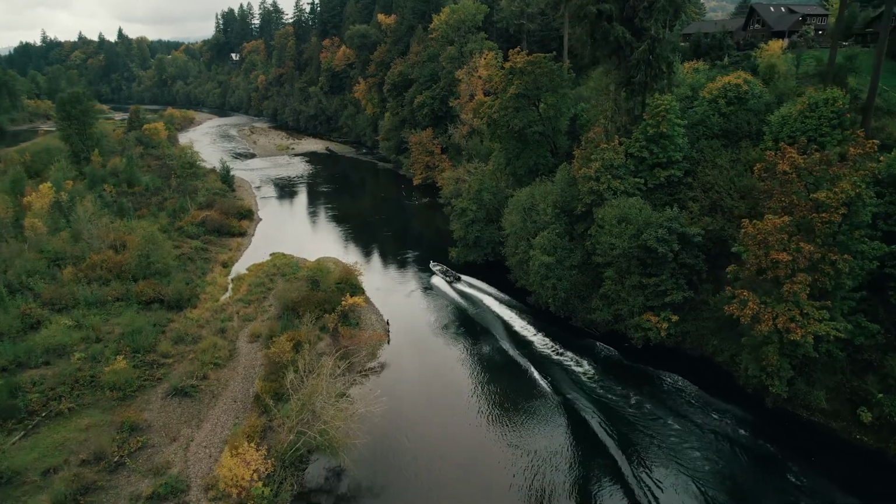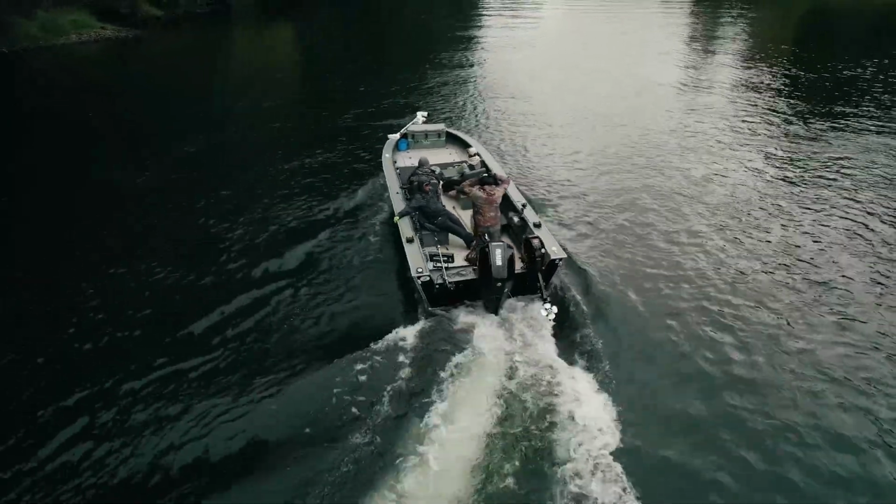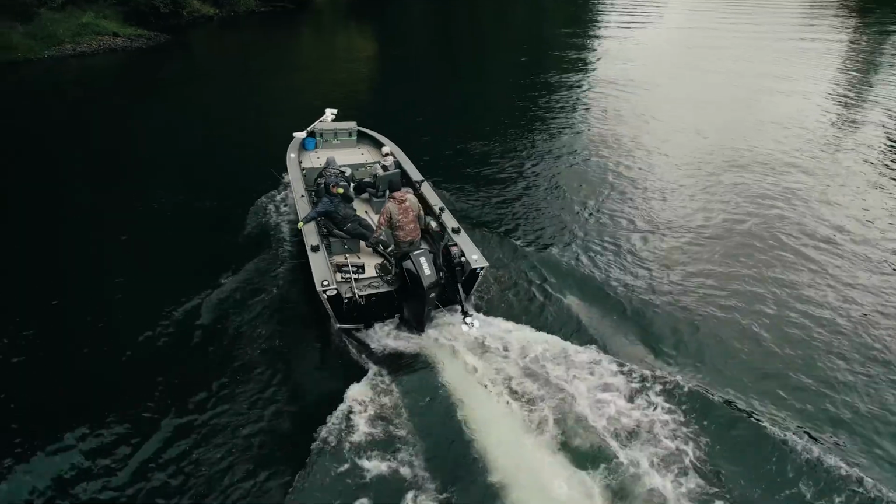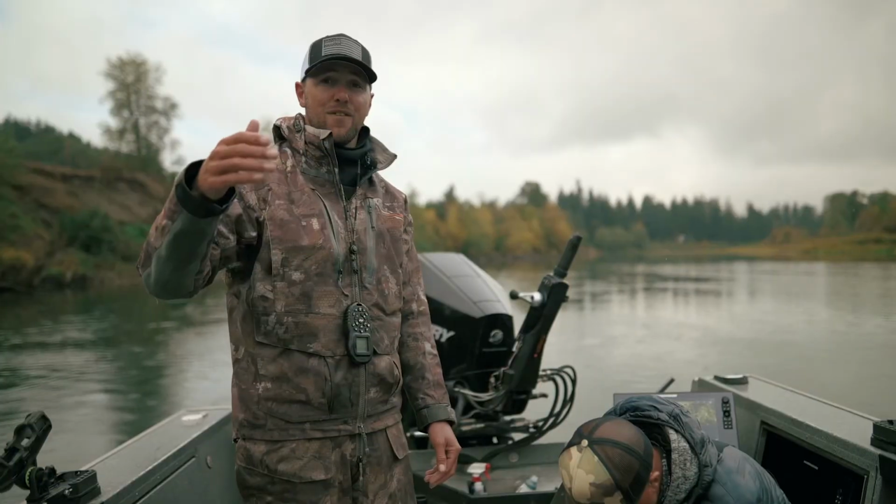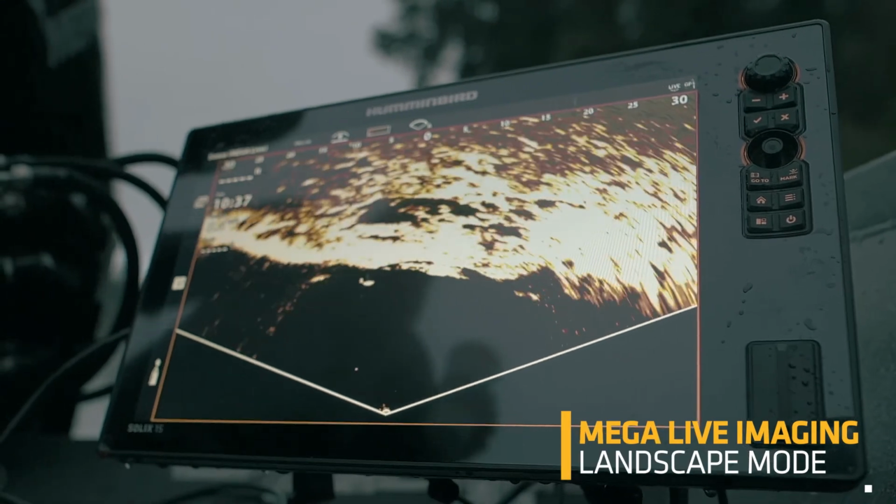These fish like to move upriver in 6 to 10 feet of water, and if they're not jumping and actively showing themselves, you've got to work these runs from top to down, every hole as you're going down the river. And so by identifying where those fish are with the Mega Live, it's going to save us time working through